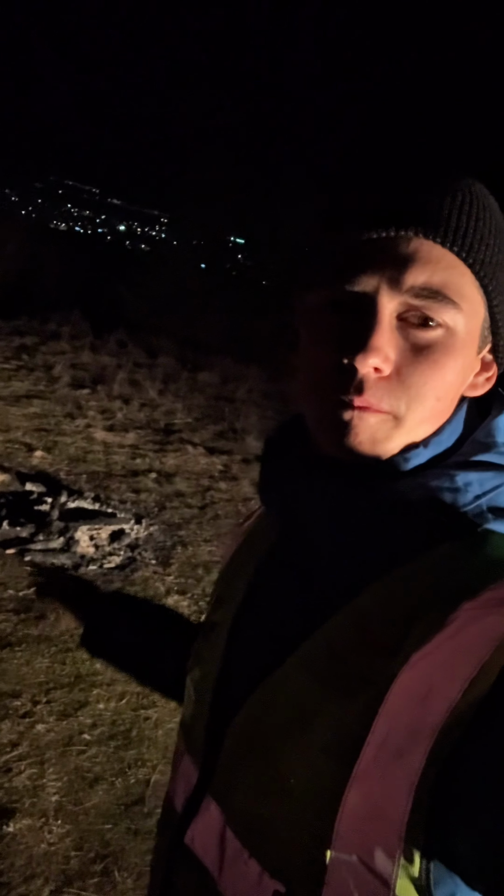So we just found on the thermal camera a spot, a very hot spot, and went there with our jeeps, but it just turned out that it was like a fire, probably turned on today in the morning or something, and it's still warm. So unfortunately it was not the dog, but we'll continue searching.